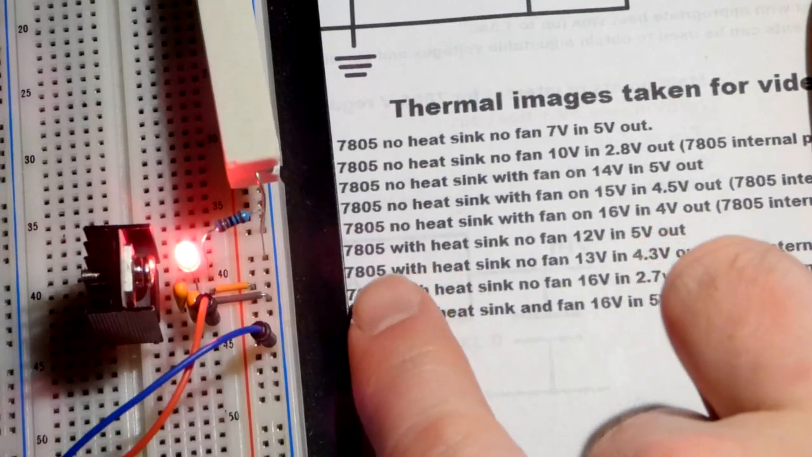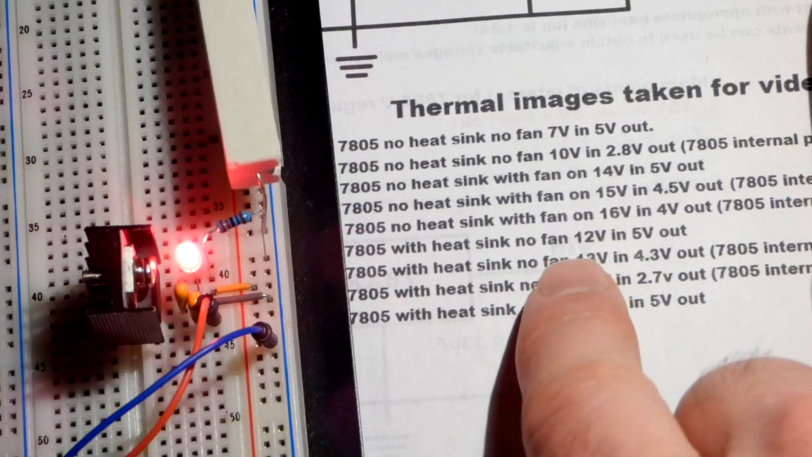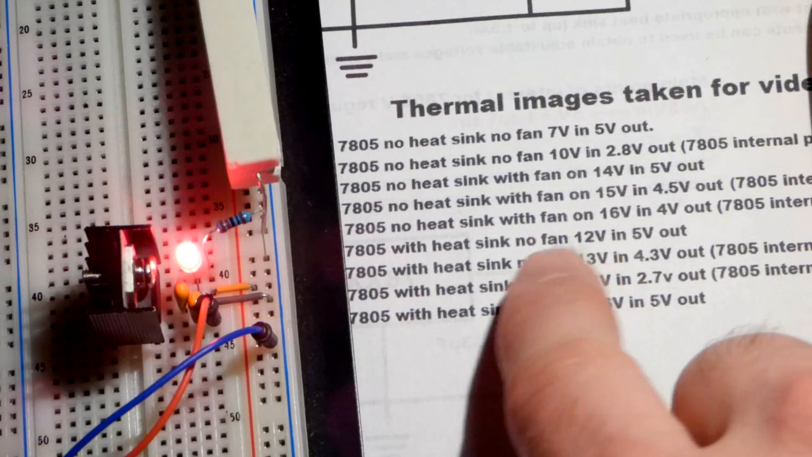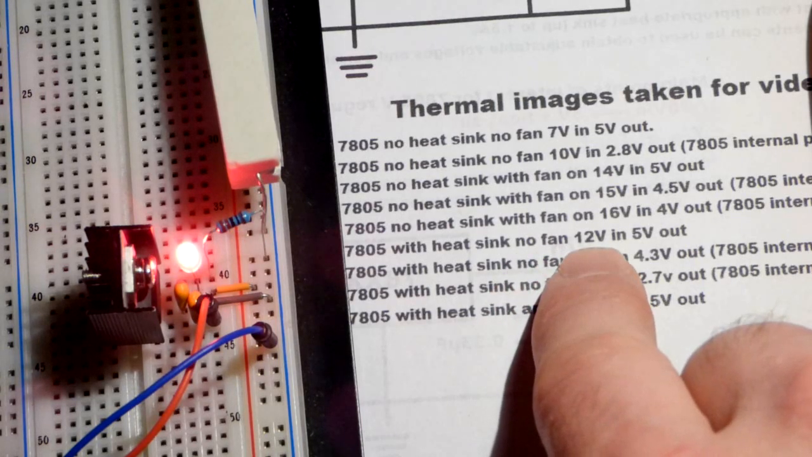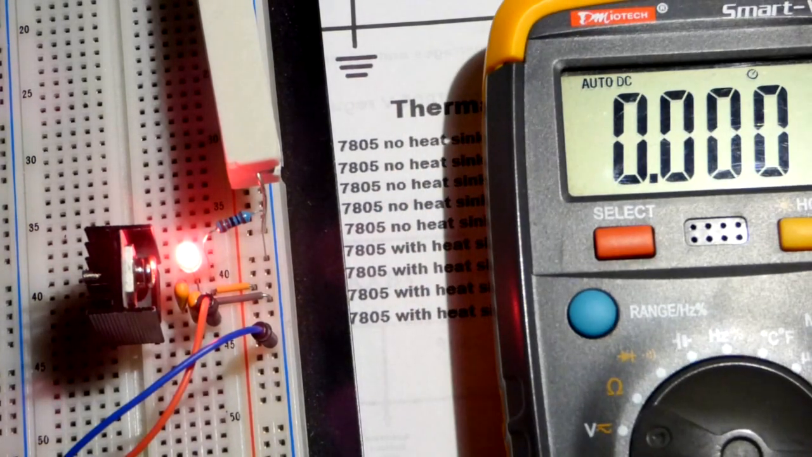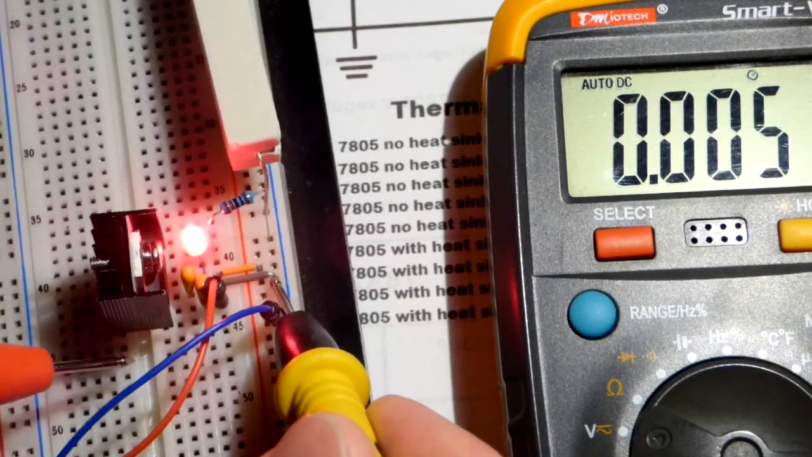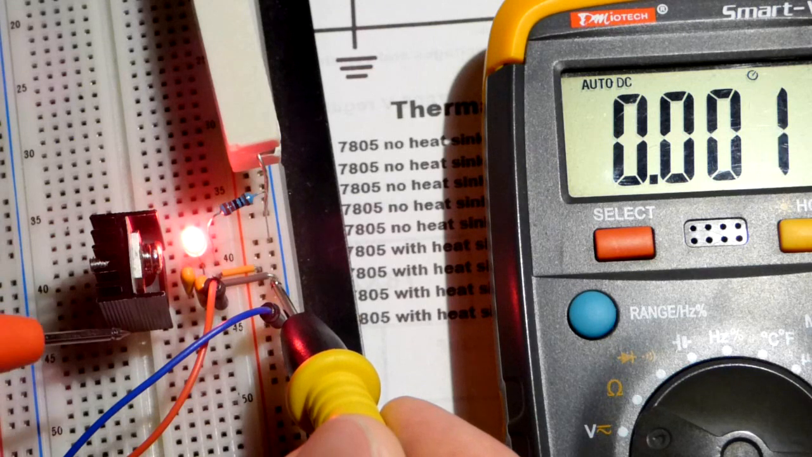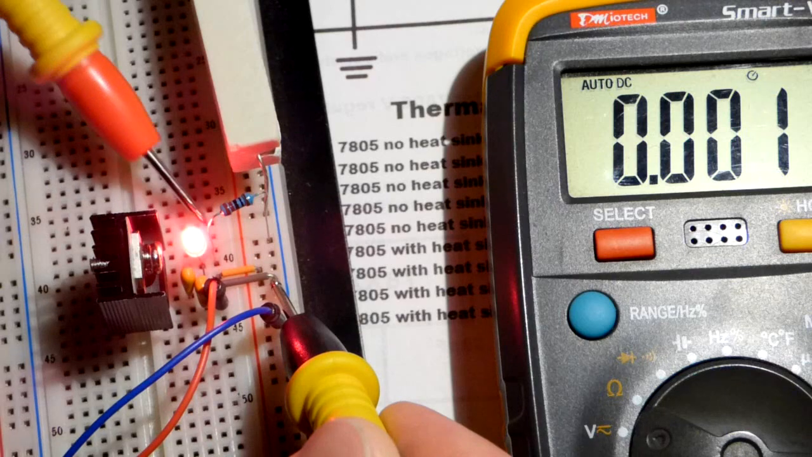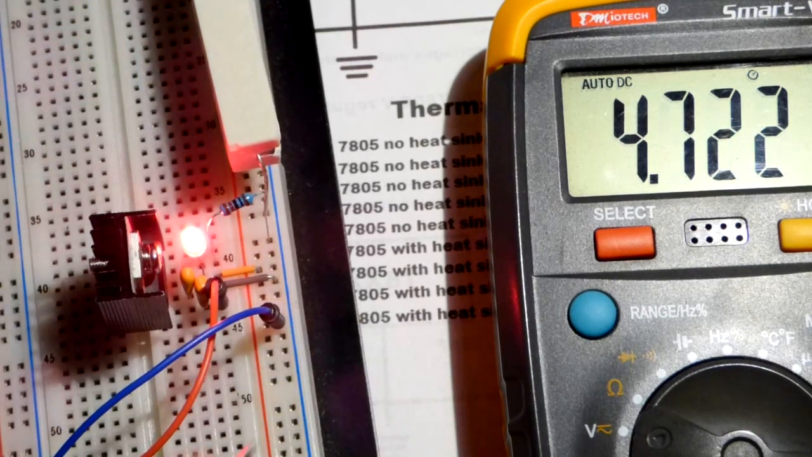So now we have the 7805 with the heatsink. There's no fan. Obviously you can hear the fan, even though I don't show it. It's off camera, but when it's on, you can hear it. But there's no fan now. We have 12 volts, and we're getting 5 volts out. So this is the maximum voltage where we're going to have about 5 volts out. I can't really get to where we come in, but as you can see there, out we have about 5 volts.